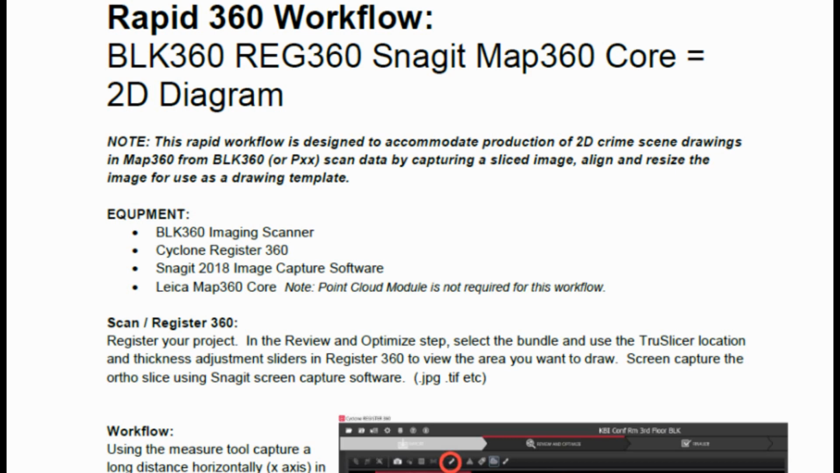We're not utilizing the point cloud right now module to draw on the point cloud, which obviously is going to give you a more accurate dimensional diagram. But this does quite a good job of giving you a demonstrative exhibit that's perfect for rapid use.